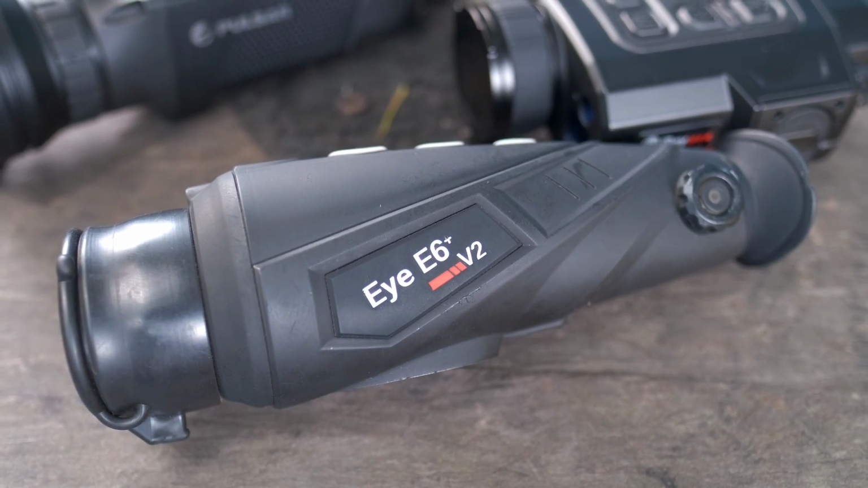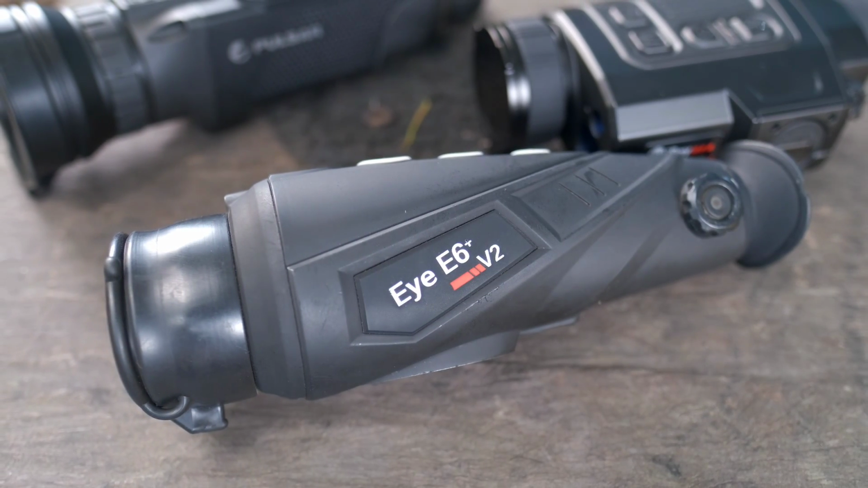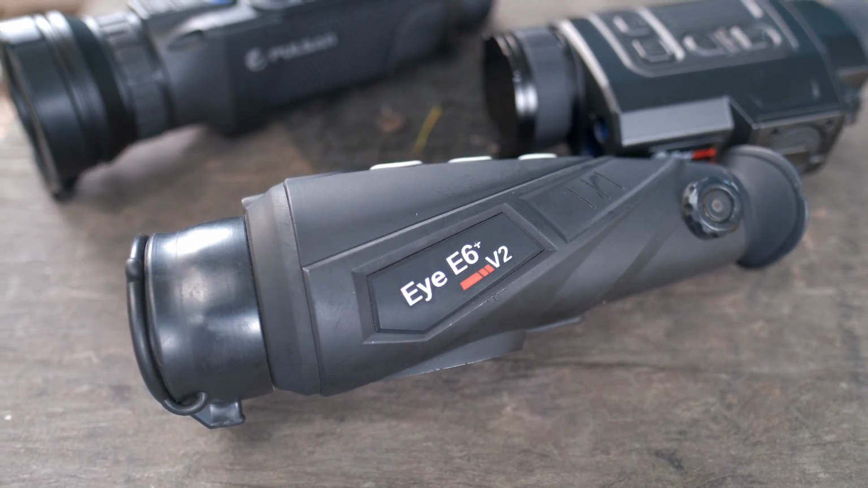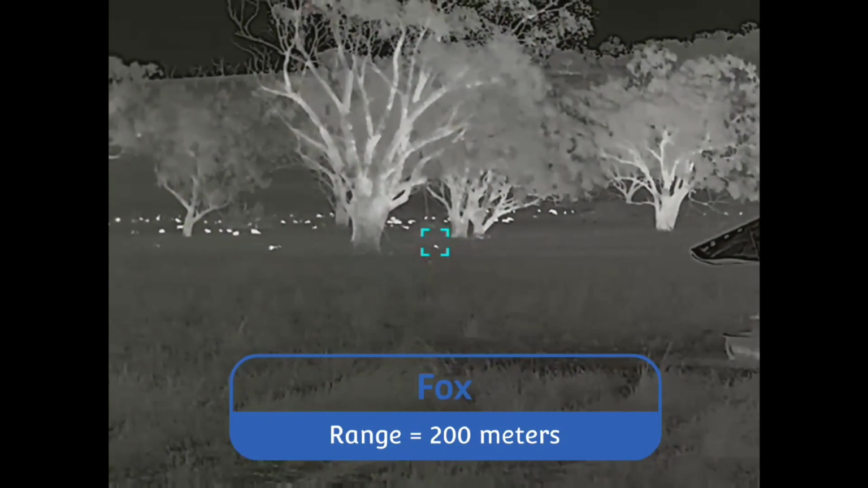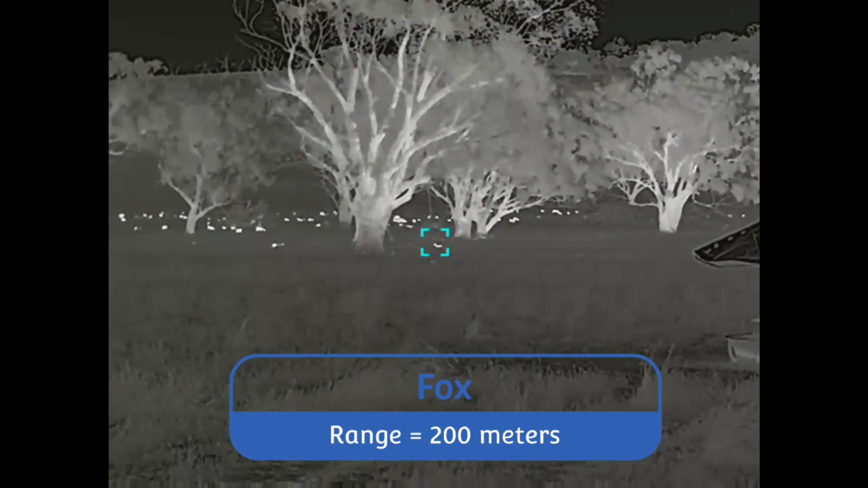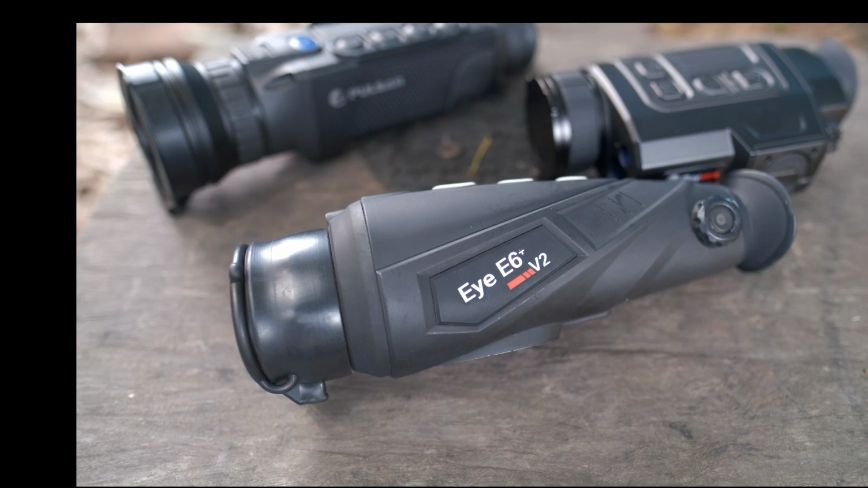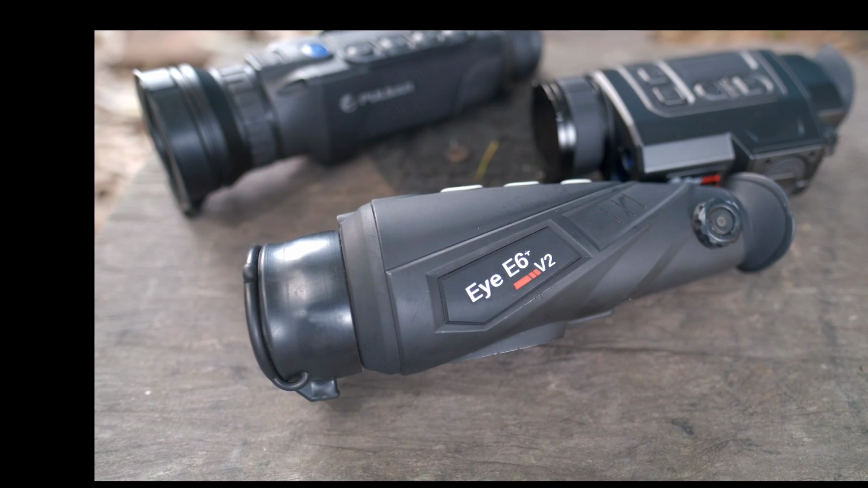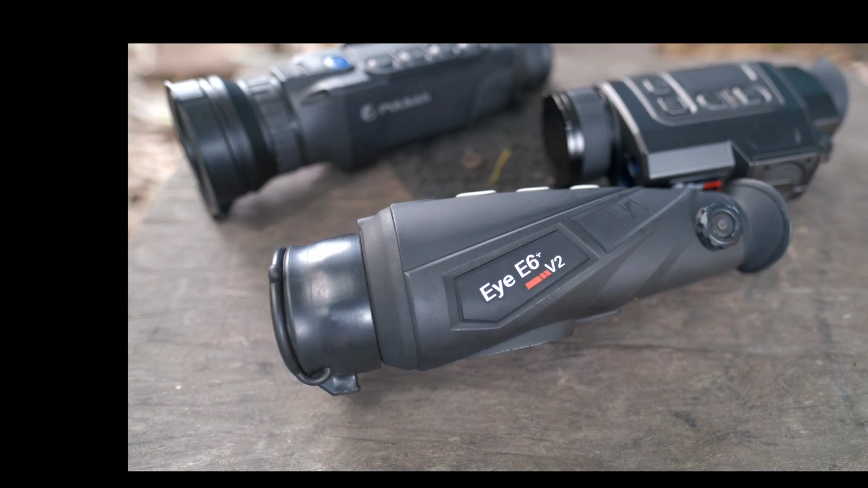My E6 internal battery has definitely degraded with use over time. This was the same 6-hour rating when it was new, but I find now 3 to 4 hours pulls it up. It's not a big issue and they can be replaced if you send them away, but that's a bit of a hassle to send things to distributors for it to be done. If the battery is removable, like the new Finder, you just buy another one if it dies and you keep using your thermal. That's a plus.